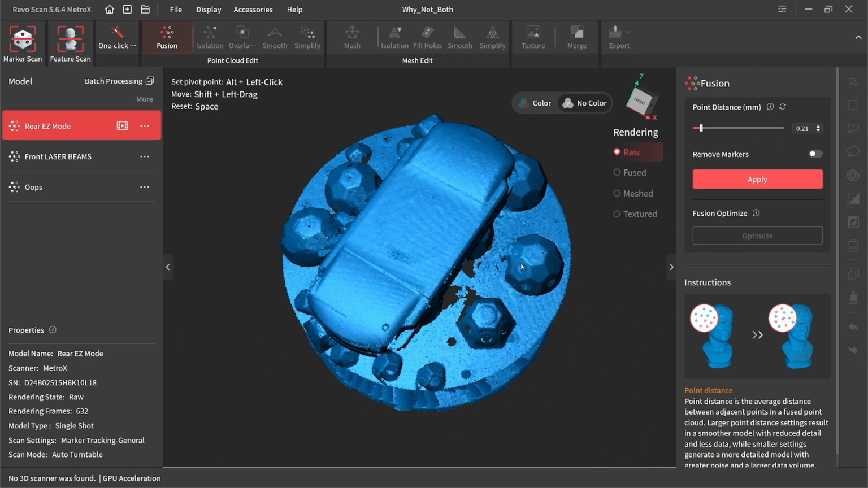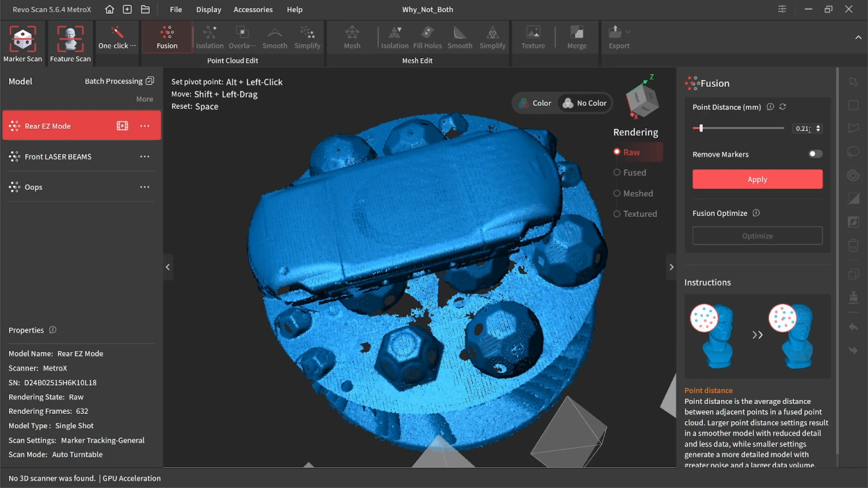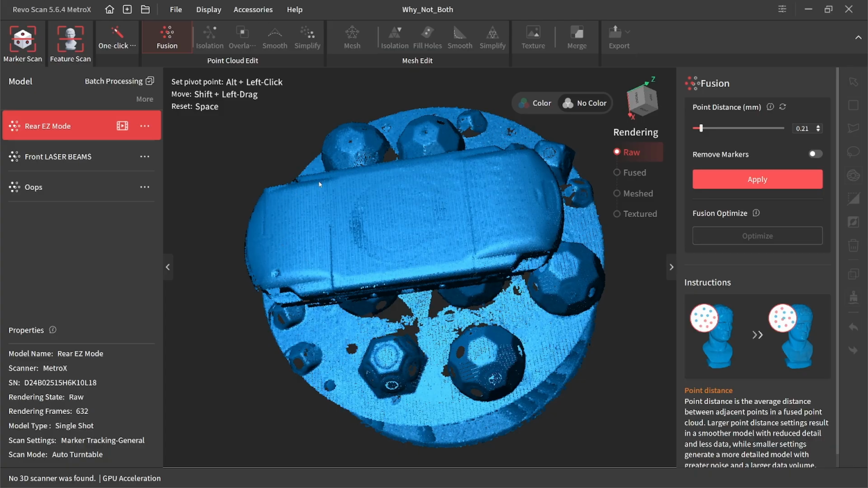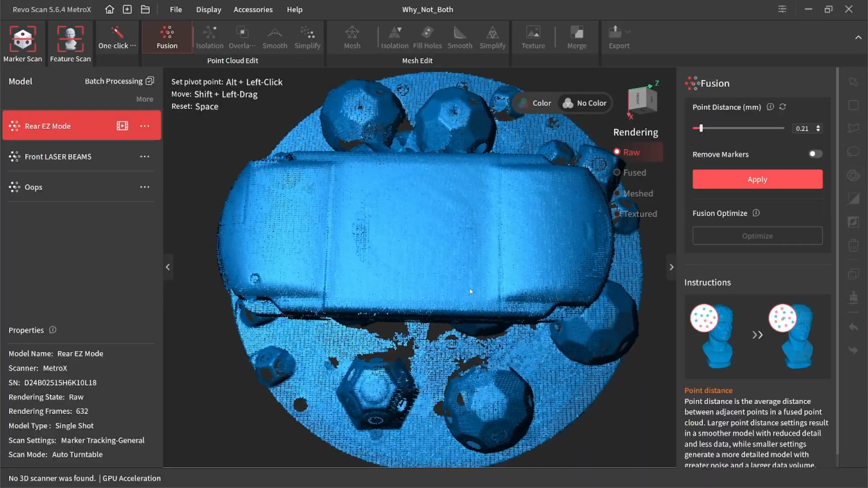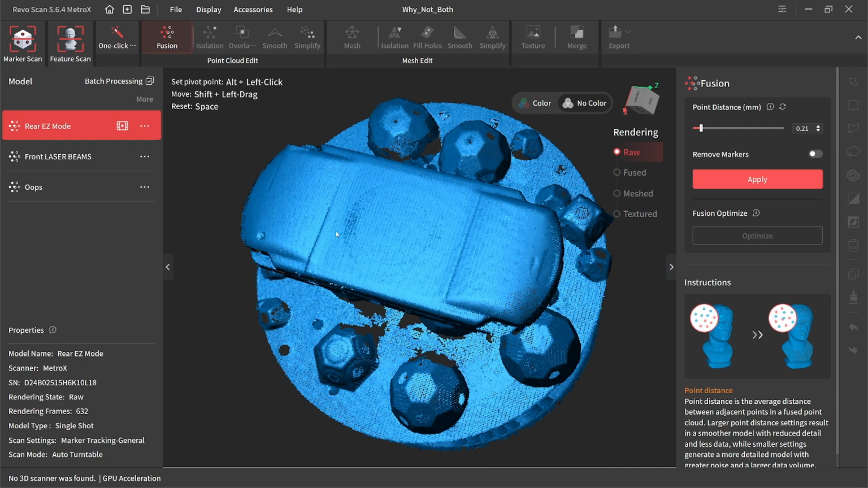The rear panel, let's see, it's recommending 0.21. You know what? I might just go with that. I could take it down to 0.2, but if it likes 0.21, I'm very happy with that. You'll see I've got some banding on the back here. That could come from poor exposure during my scanning. I'm willing to bet it's going to look rough the first time I fuse it, but when we use this Fusion Optimize, which you can do anytime you do a full field scan with marker tracking, it'll probably get rid of that. Let's go ahead and fuse this one first.